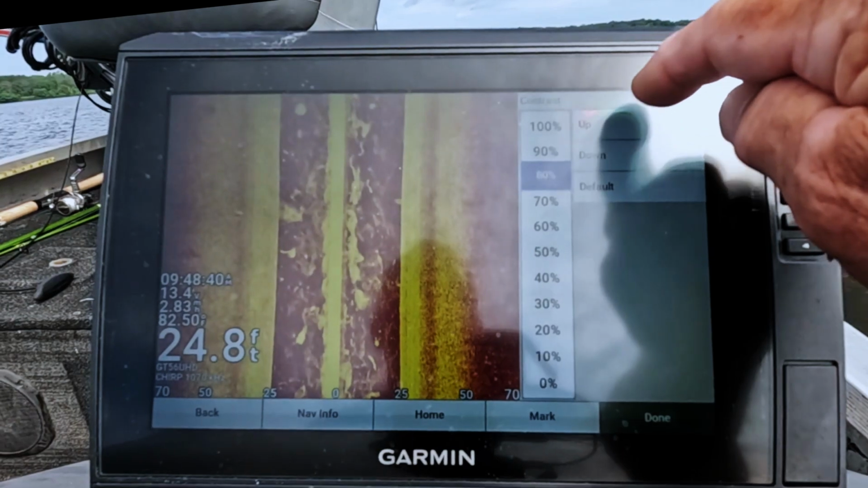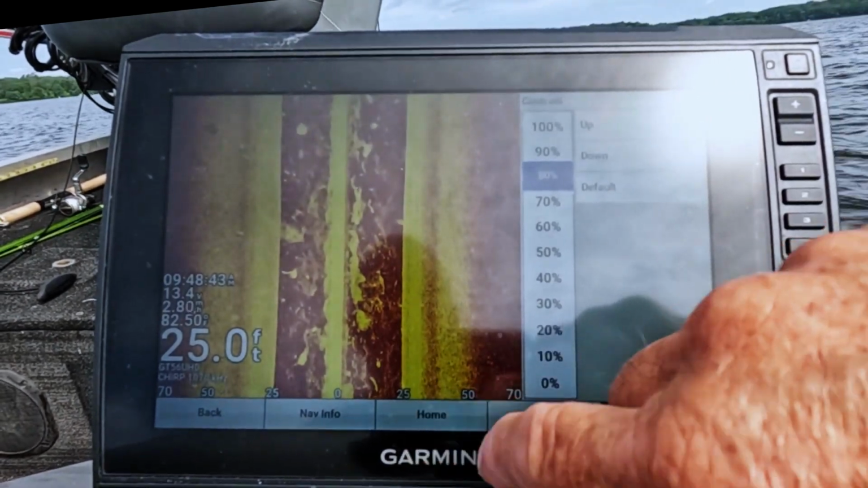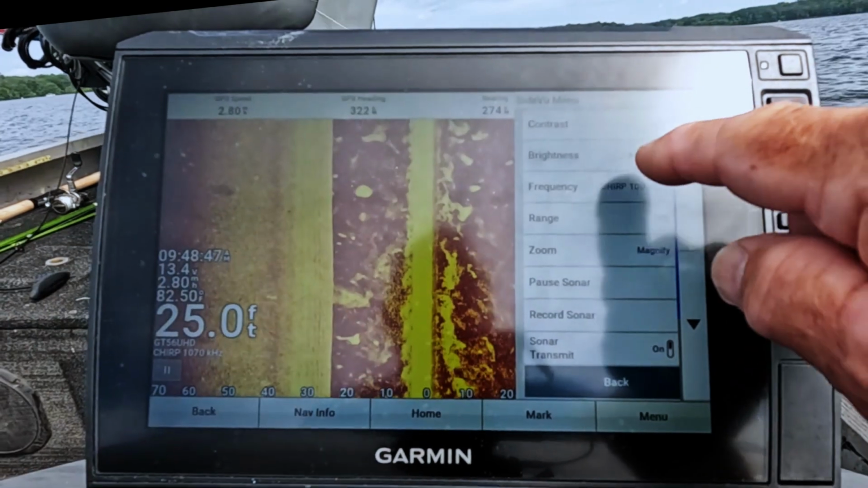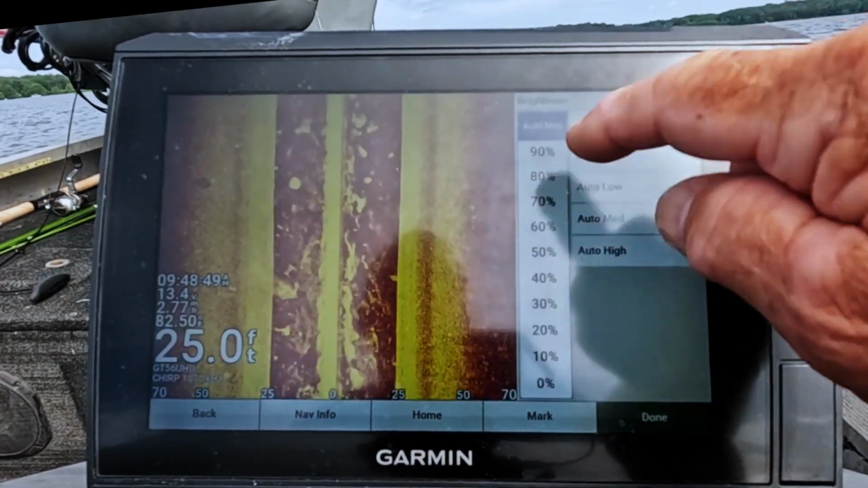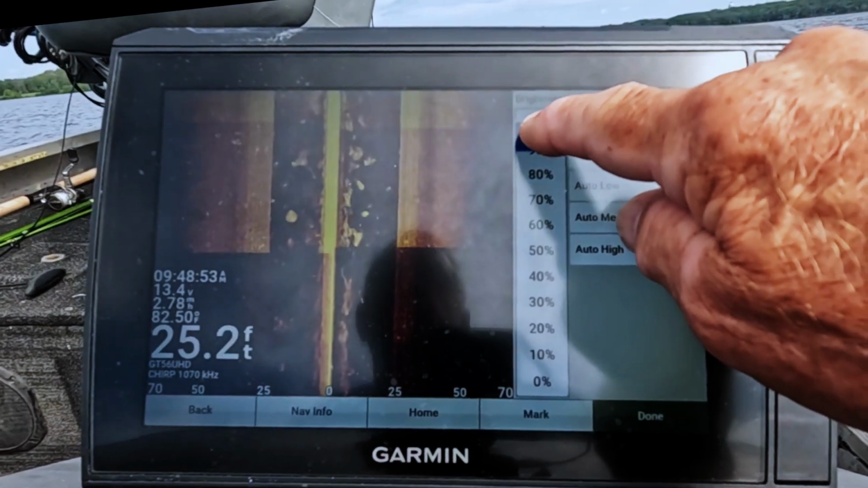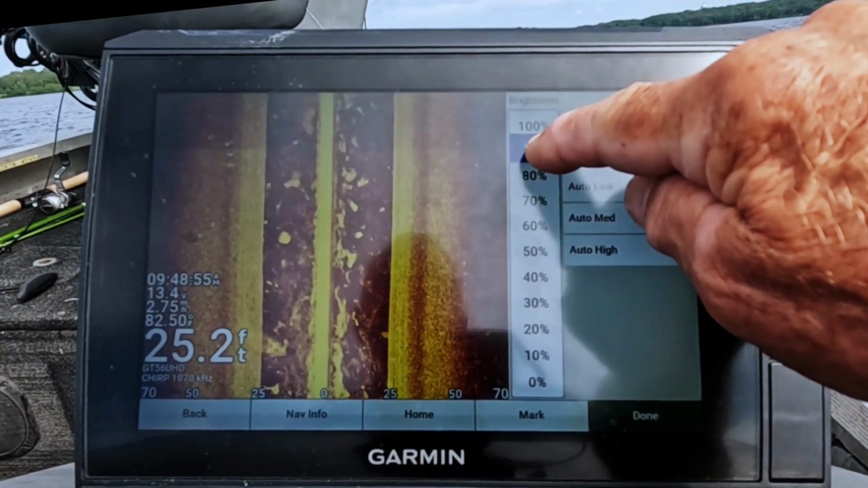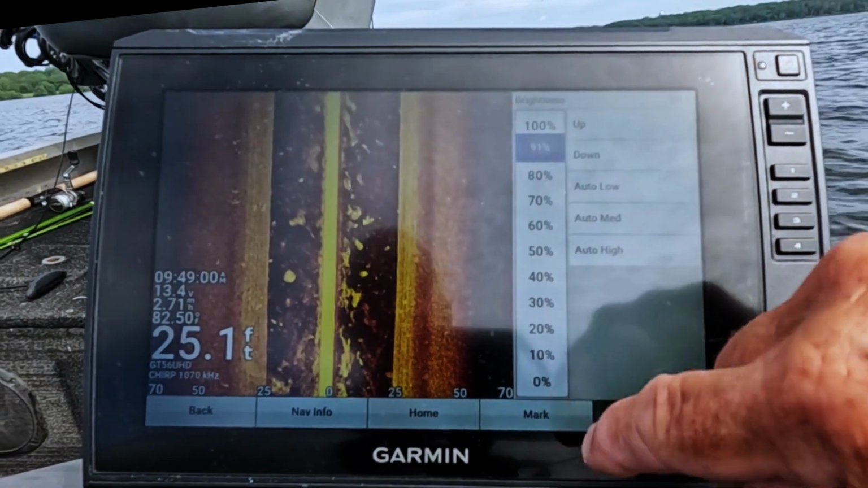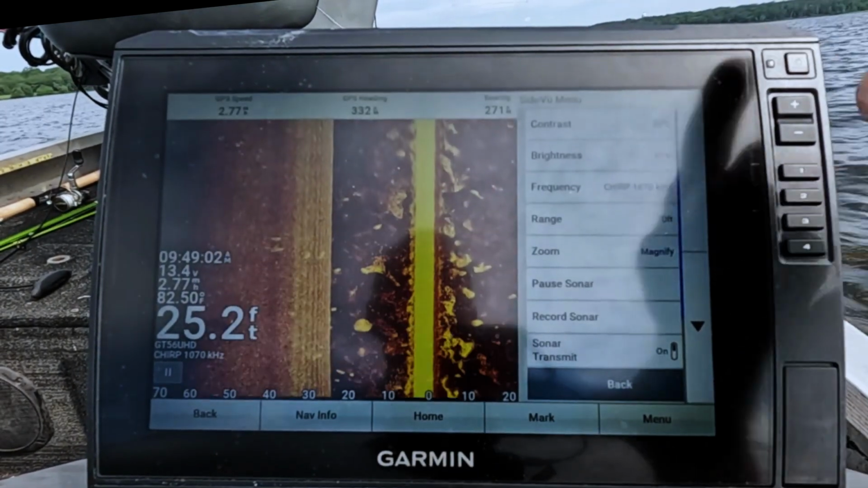About 80% is about right for me. Then hit back. Brightness defaults to auto medium by itself, so it depends on the day. I like to run mine about 90% on brightness. That's pretty close. So go hit back again.